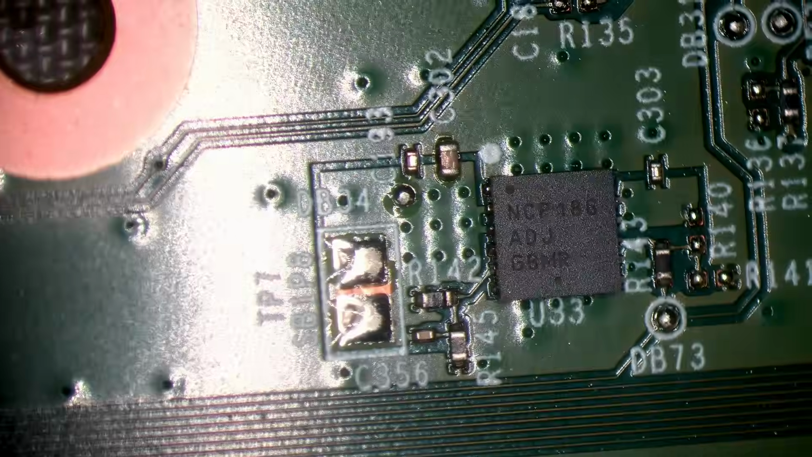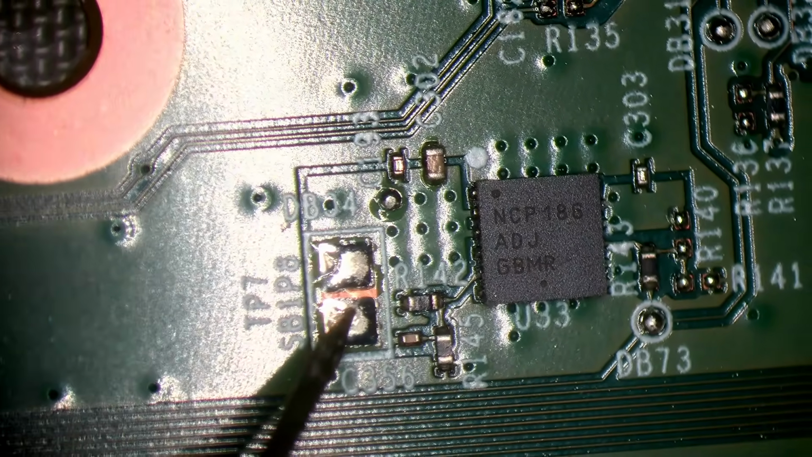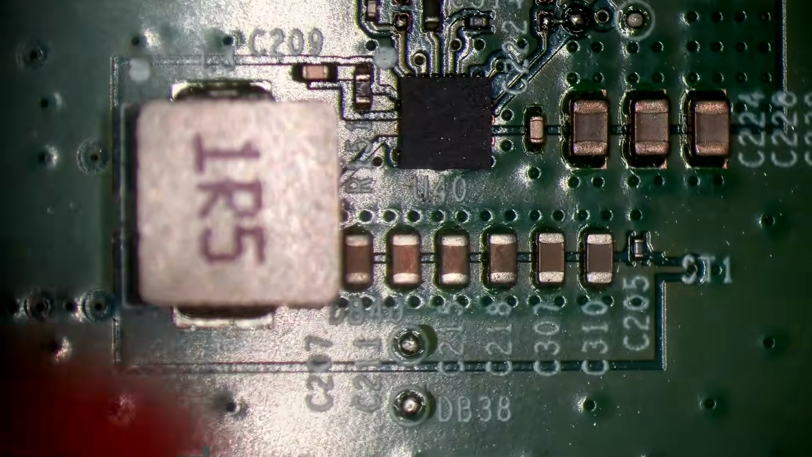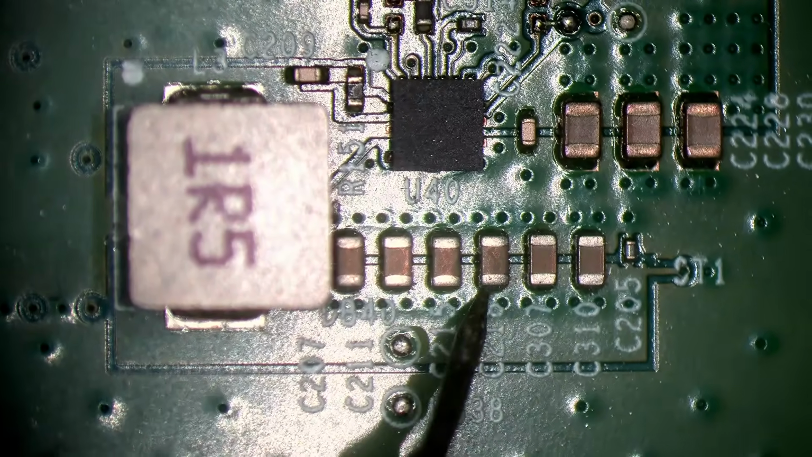The NCP 1.8 volt standby. Sorry, the South Bridge 1.8 volts. No. This isn't good at all because the BIOS cannot be changed.